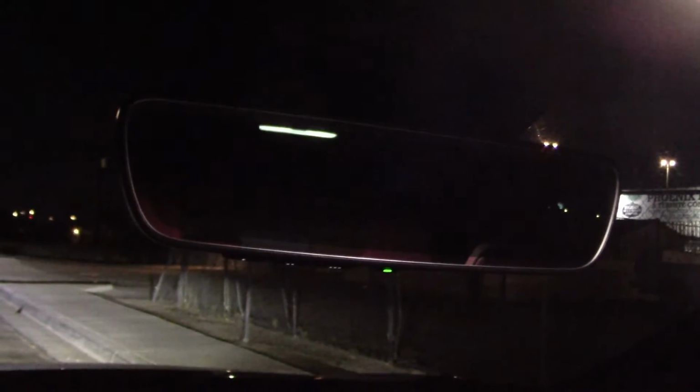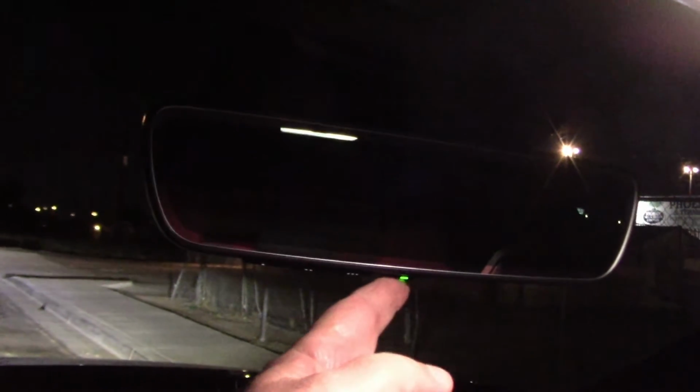By the way, I almost forgot to mention, this auto-dimming mirror does have a disconnect switch to turn it off. Thank you very much, Lexus, because I don't want blinded mirrors when I'm driving in the city. I want to see exactly what's around me. And down here are the cornering lights, in case you're wondering where they were.